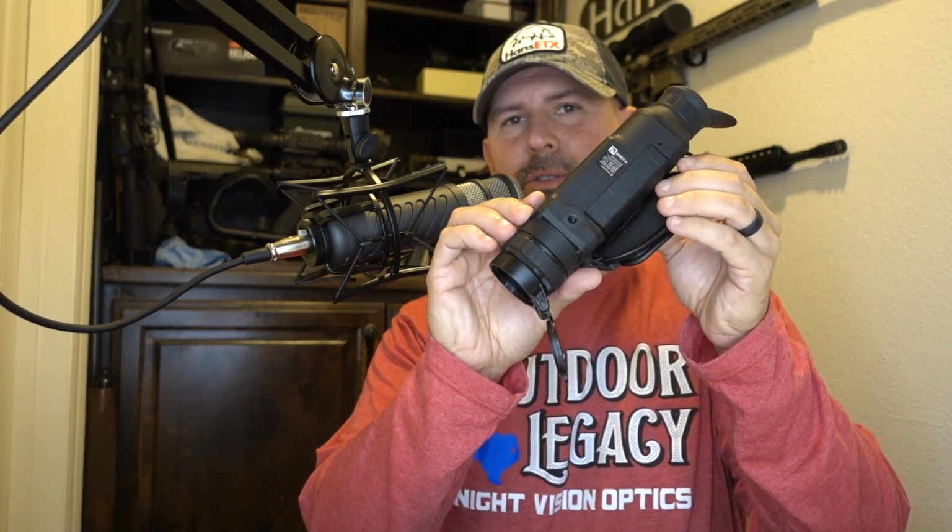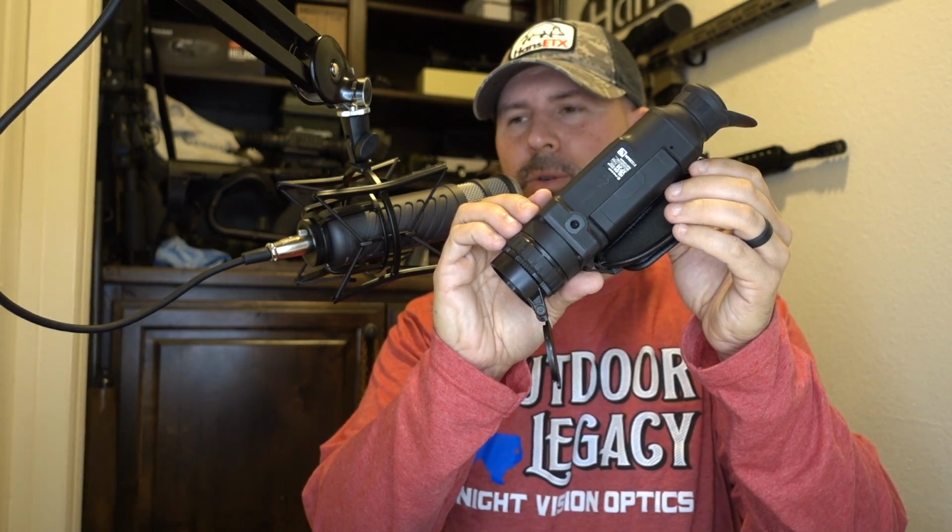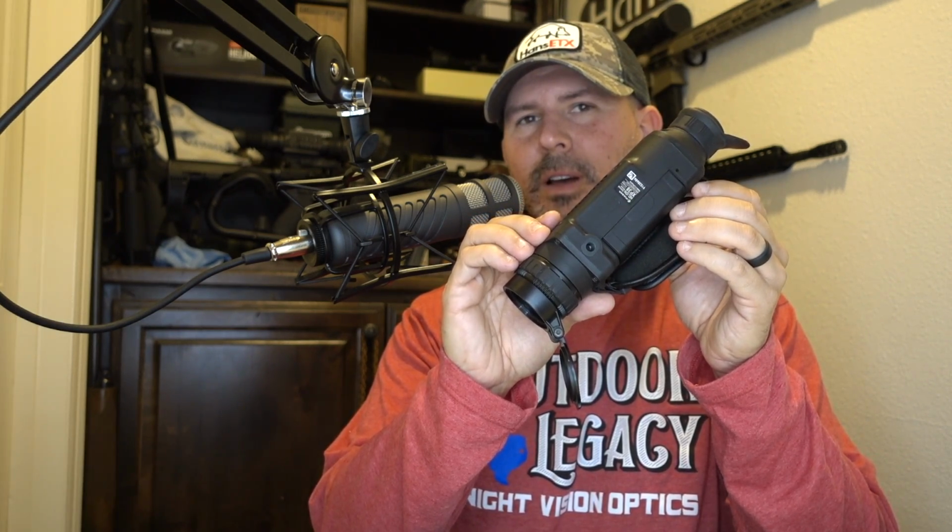It does have something pretty convenient, because as you know, when you're doing this stuff on YouTube, you're recording videos, recording hunts. You want to be able to mount this monocular on a tripod or something. It does have a little screw place down here to screw into a tripod. So if you want to set it up behind you and video and stabilize this unit while you're videoing, or if you're stalking out in the field, you can actually mount this on a tripod. Obviously, it's got a hand strap, which keeps you from dropping it out of the truck or the mule while you're driving around looking for hogs or coyotes.